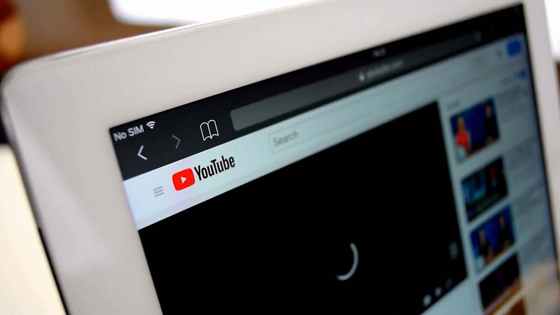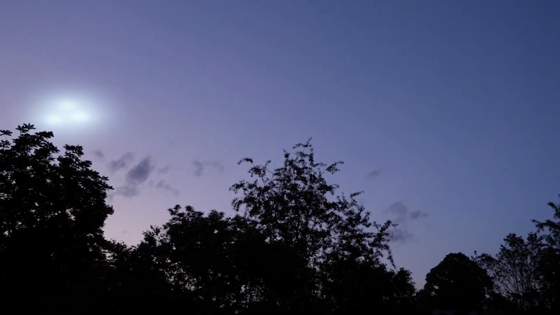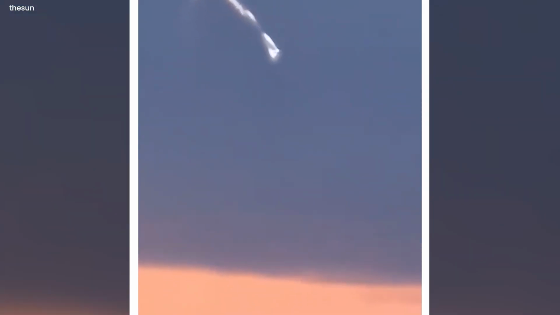A UFO. This mysterious object was seen flying around in Hertfordshire. As the video was uploaded on YouTube, many people were quick to claim that it was a UFO. However, by the looks of it, it is rather hard to say. It could just be an aircraft too.